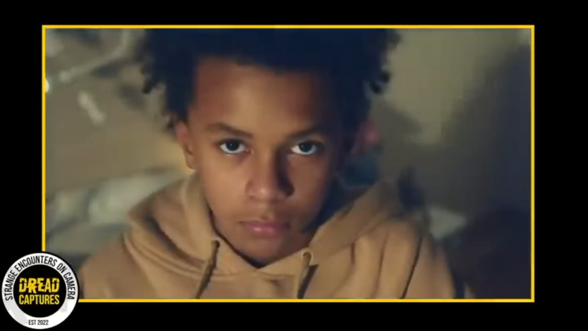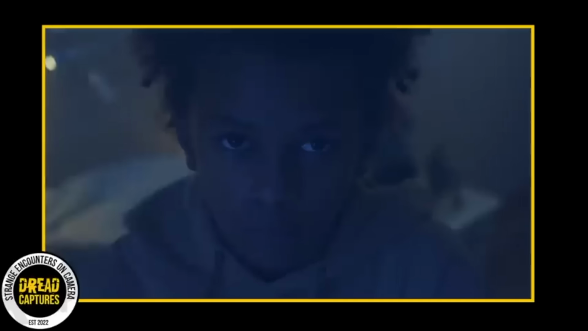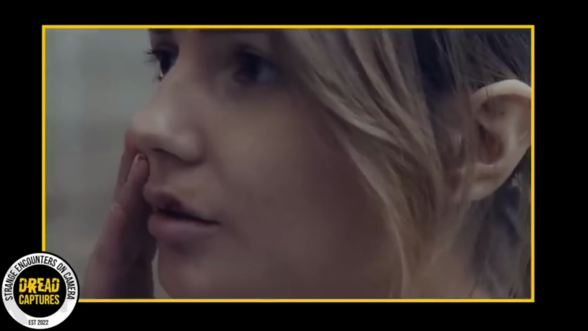The family couldn't explain it, but they knew something was off about their home. Their son was so scared of the house that he refused to sleep in his room and instead slept downstairs on the couch. Even their niece, who was visiting, claimed to have seen a man with red eyes in the house. Things only got weirder from there.